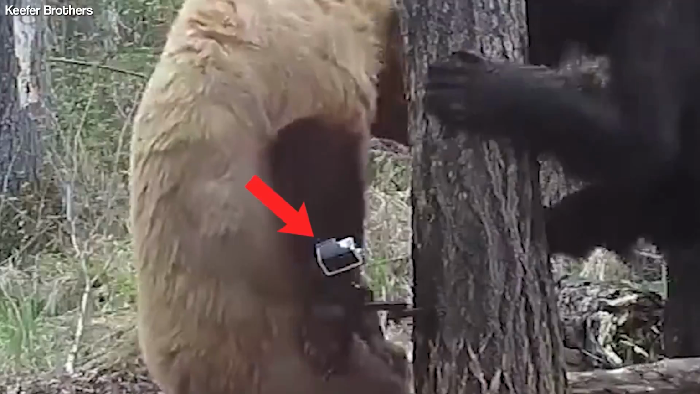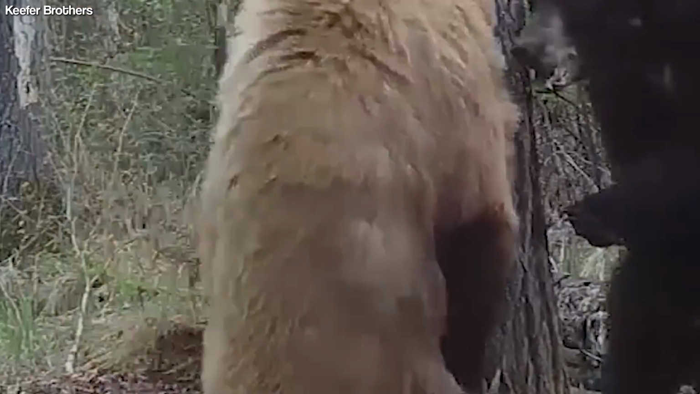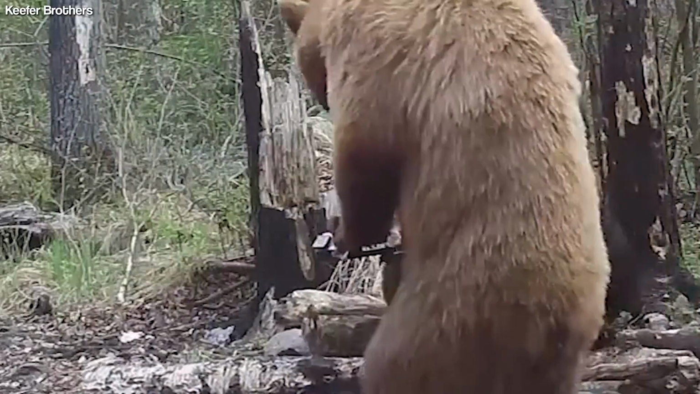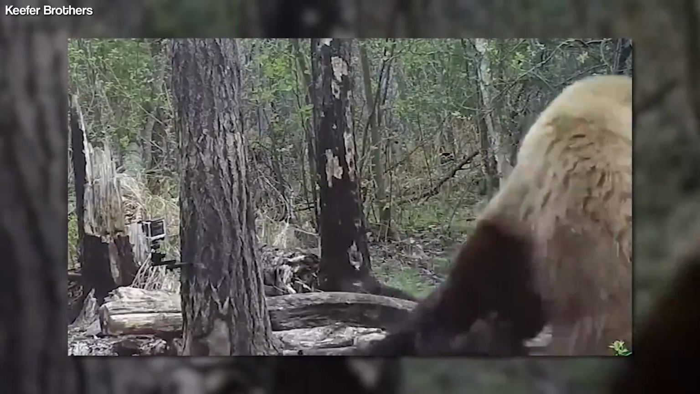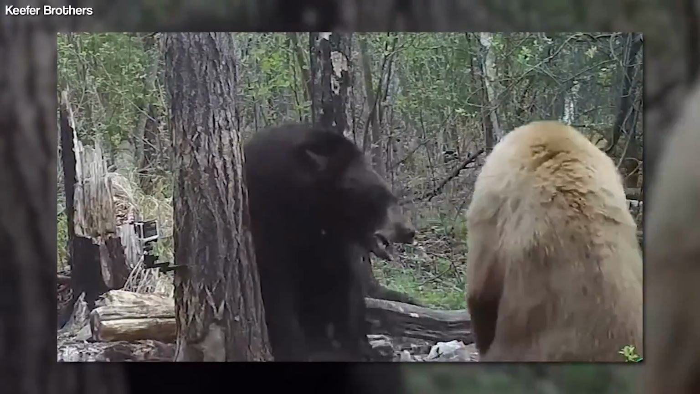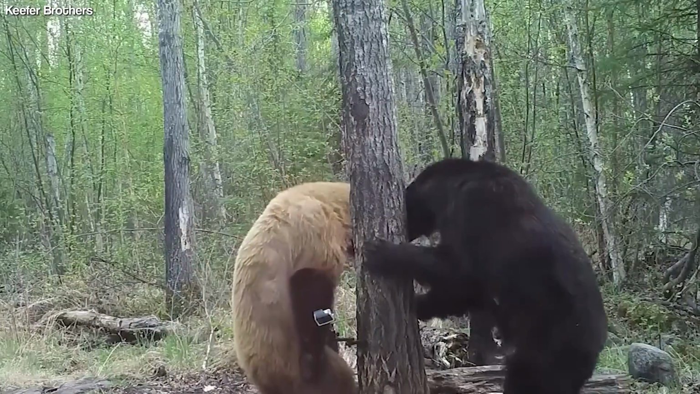In the video, we can also see another trail cam was mounted on a trail in which the two bears circled, and it was slightly broken by the cinnamon bear unintentionally. This trail cam footage demonstrates how powerful and robust black bears can be, and how these fights in the wild are rare but fascinating to witness.